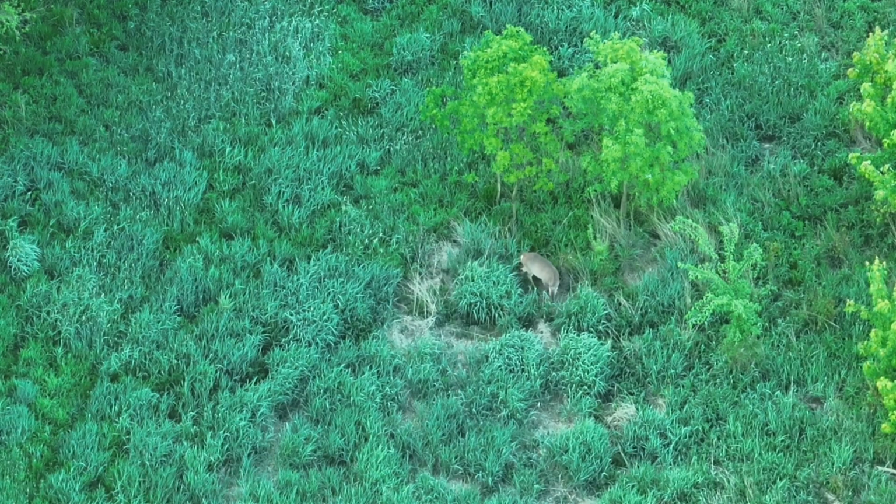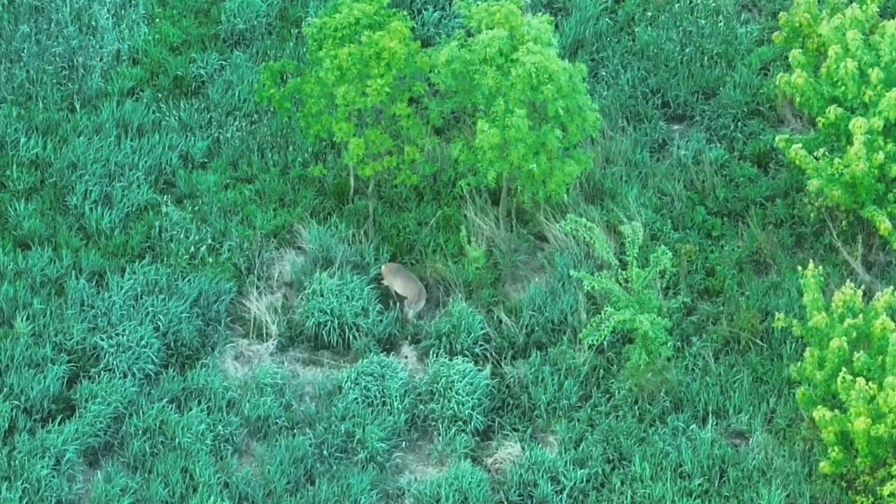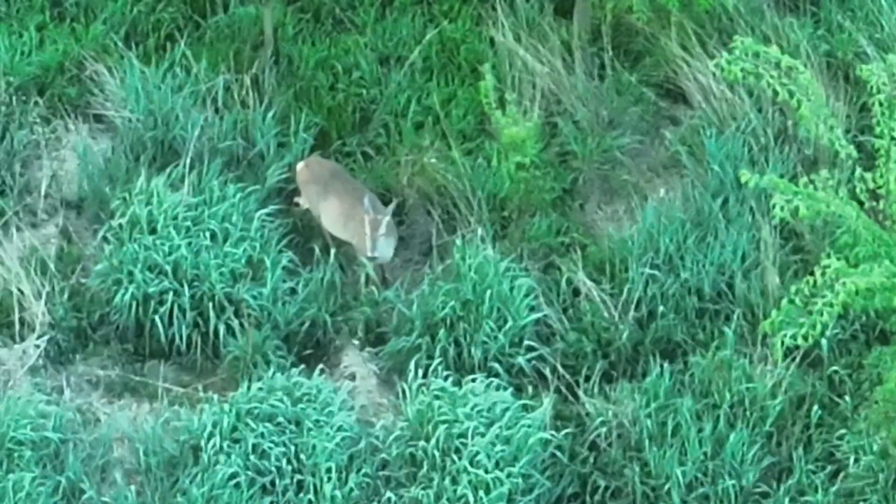So here's that deer in the center. As we pan to the left, and then identify an IR, and then we zoom in, kind of positioning the camera properly. We'll zoom in on this deer that's now in the center of the frame. And this deer was, if you notice, a lighter coat, feeding along there.